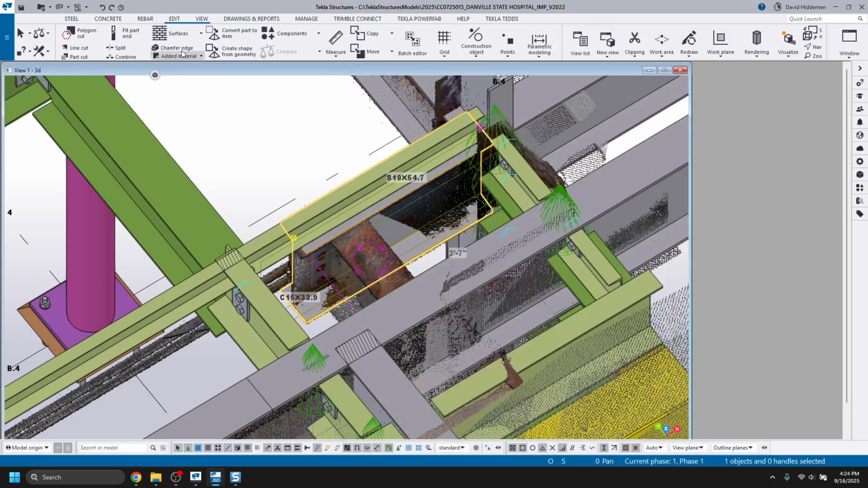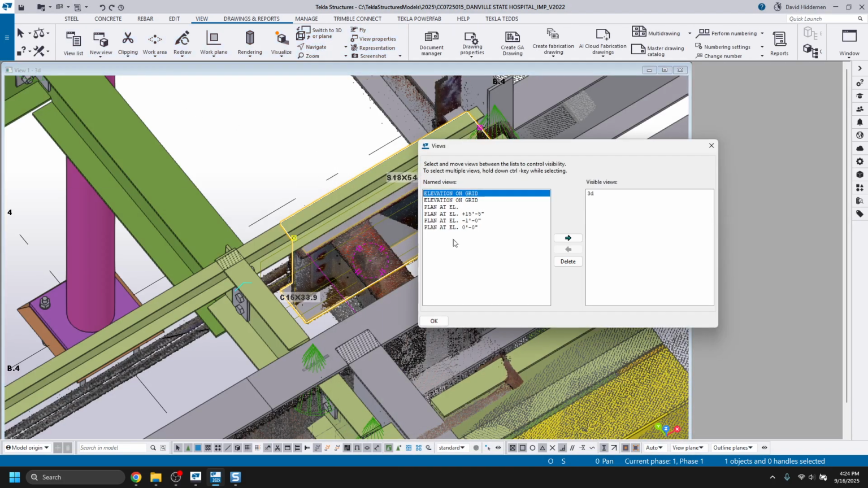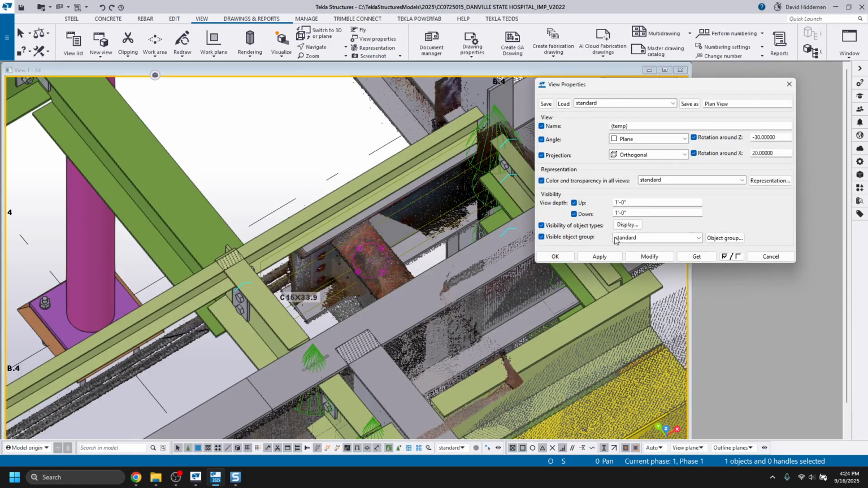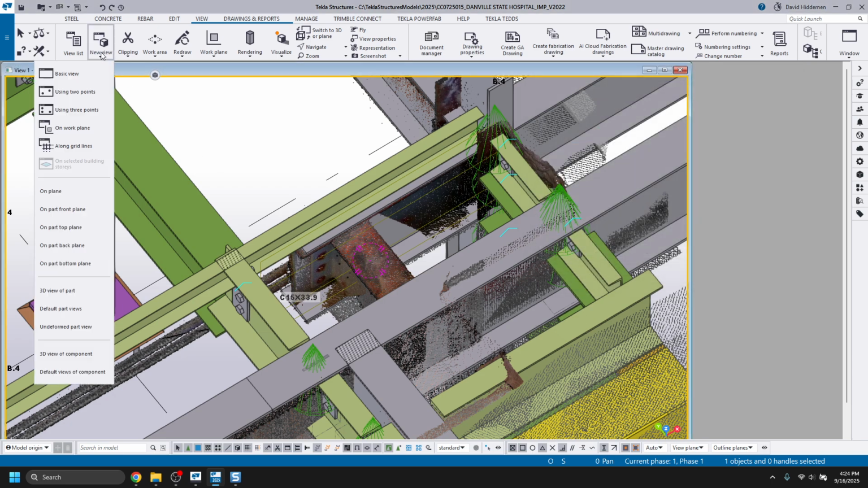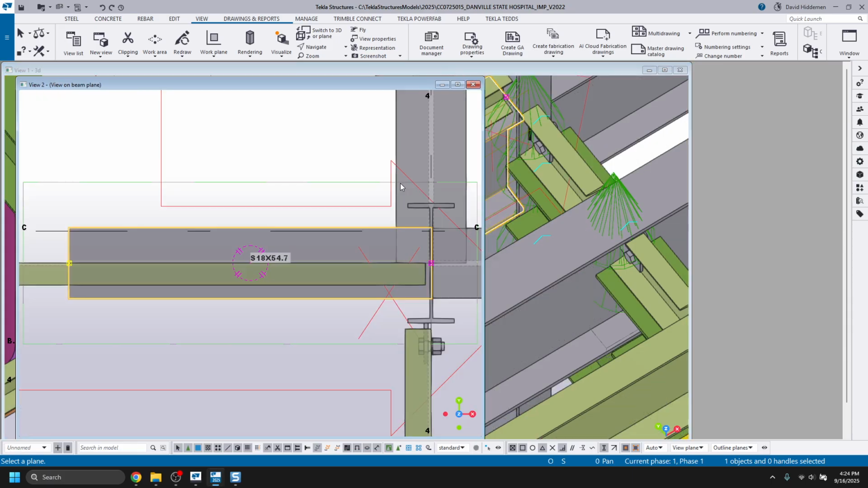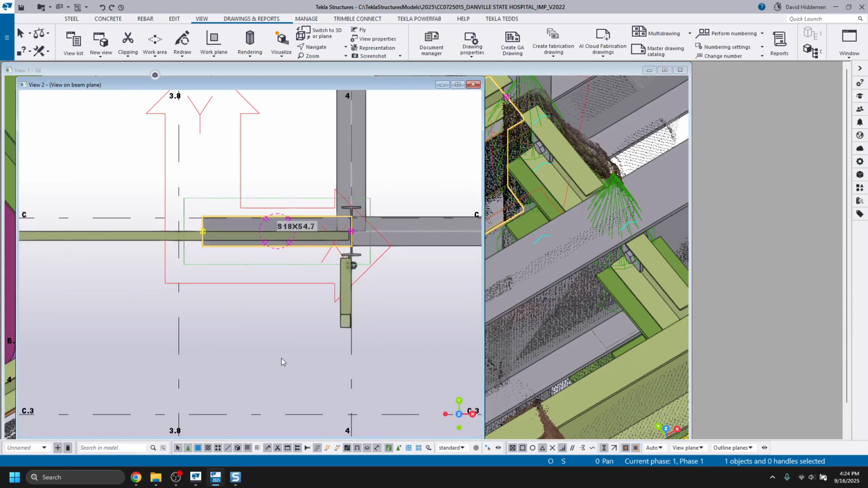So I did go into the view list. I did not see a view at 14.5, so what I would probably do is create a temporary view. You could always make a new view at 14.5, but I'll make a temporary view, go to new view, choose on plane, so that I can just pick on the top of this little stub beam here, and it'll make me a new view there.